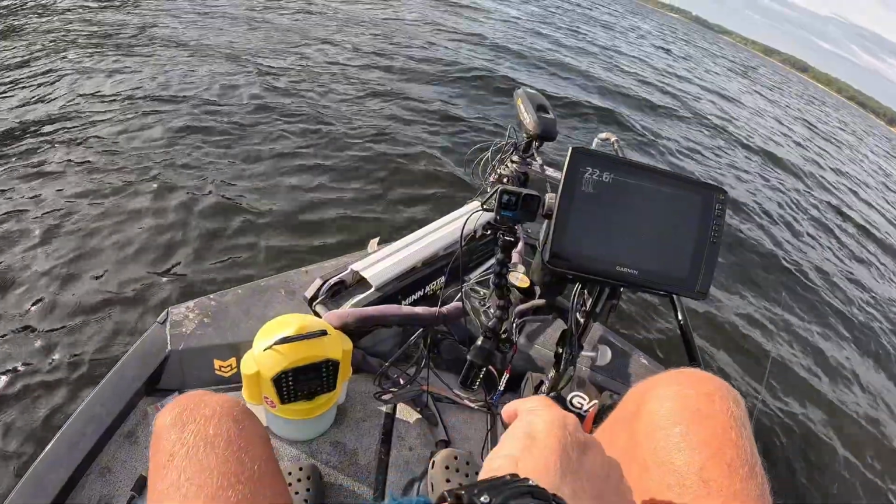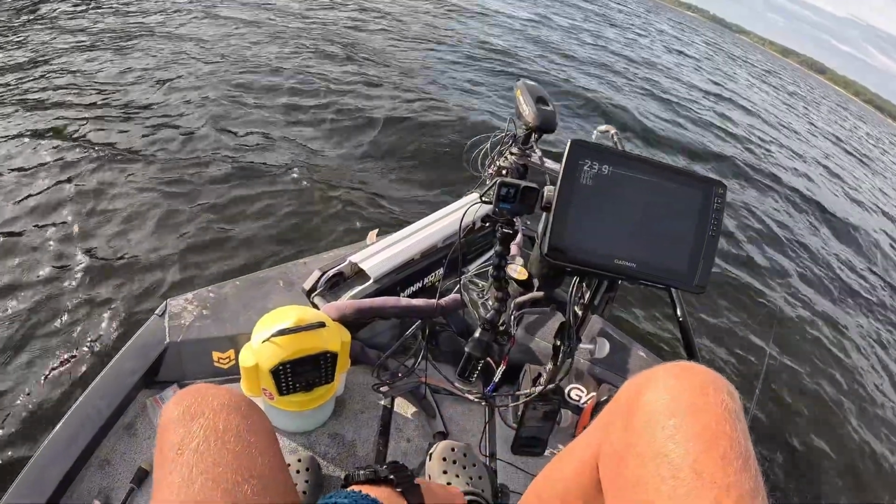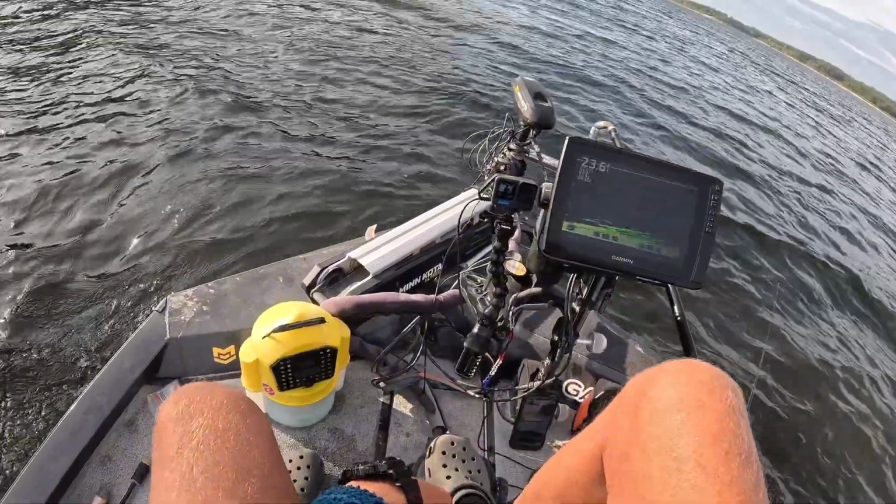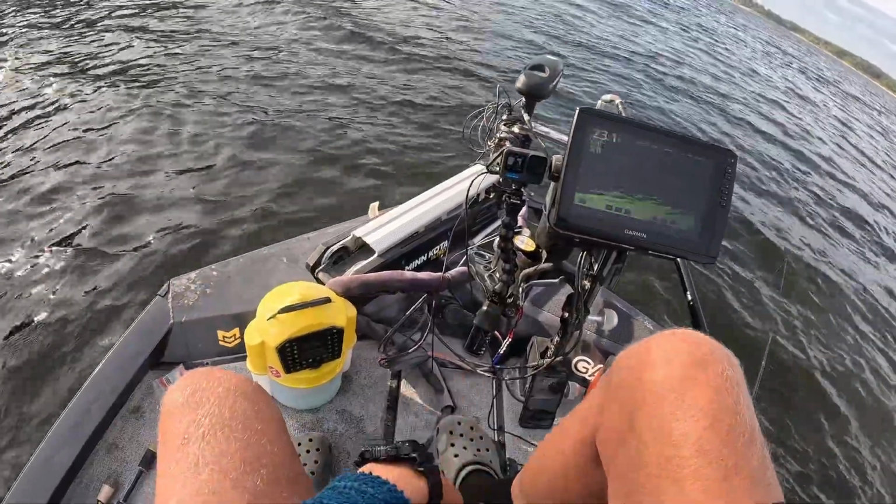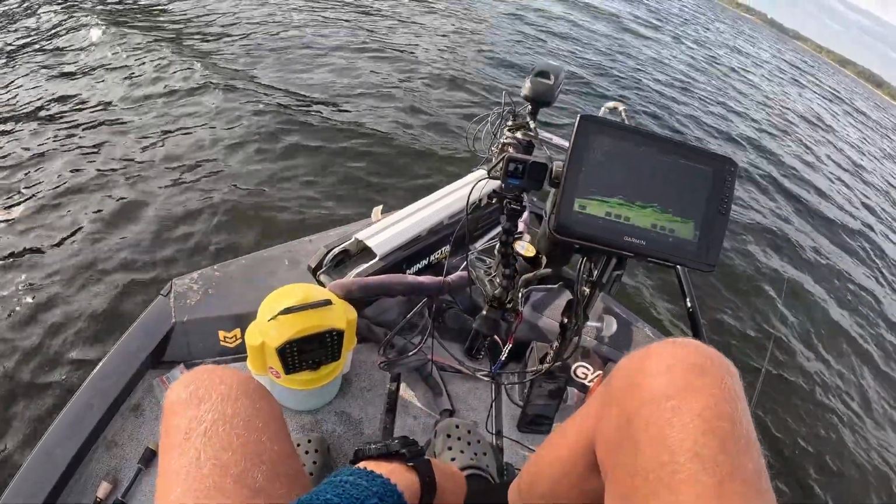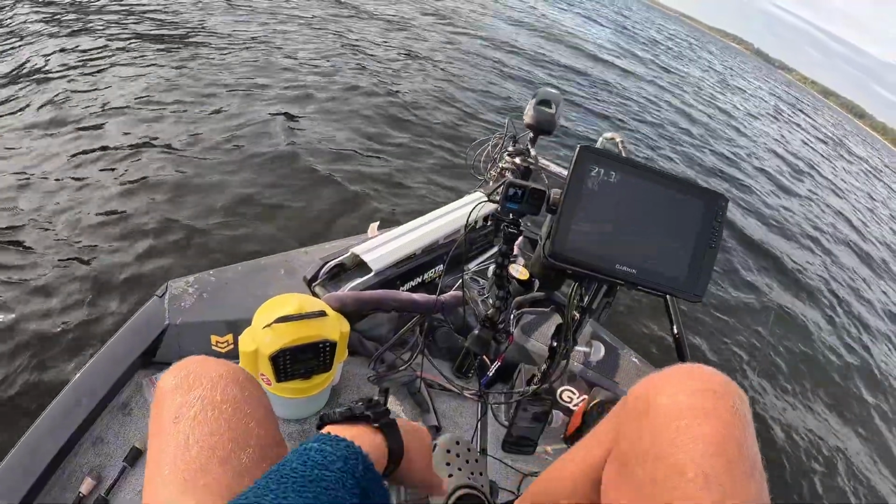So this is, you know, going into the second week of September. Water temp is 73 degrees. And they're just stacked up on these brush piles, so get out here and catch you some.